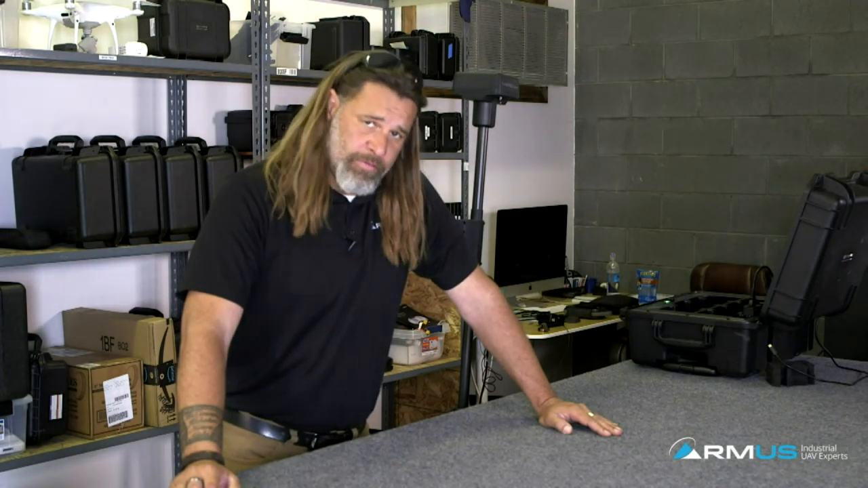Does the M300 have detect and avoid capability, as the FAA says it's necessary for beyond visual line of sight? Can the drone detect if a moving aircraft is in front of it and then take avoidance action? That's a negative. Are you able to see things on the screen? Yes. Are you able to get the ADS-B in? Yes. It shows up on the map? Yes. It gives you warnings? Yes. But it does not try to deter its flight whatsoever. Not at this time. I don't know if that's going to be something in the future or not.